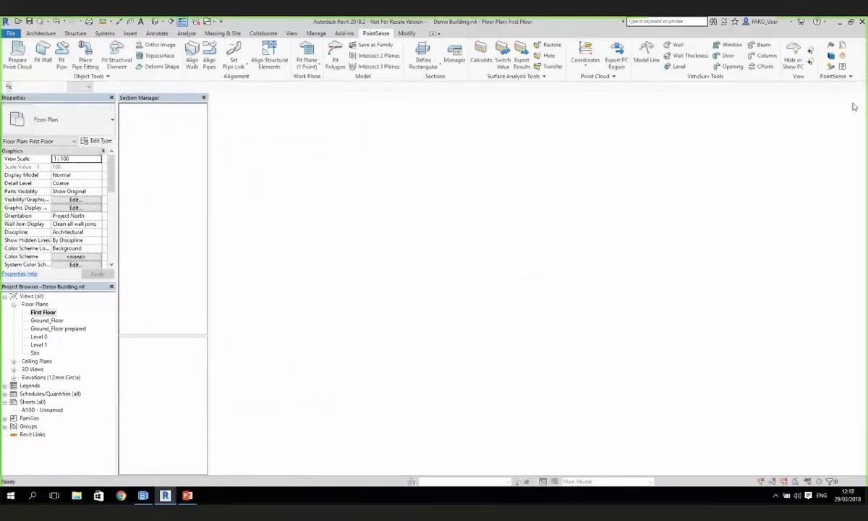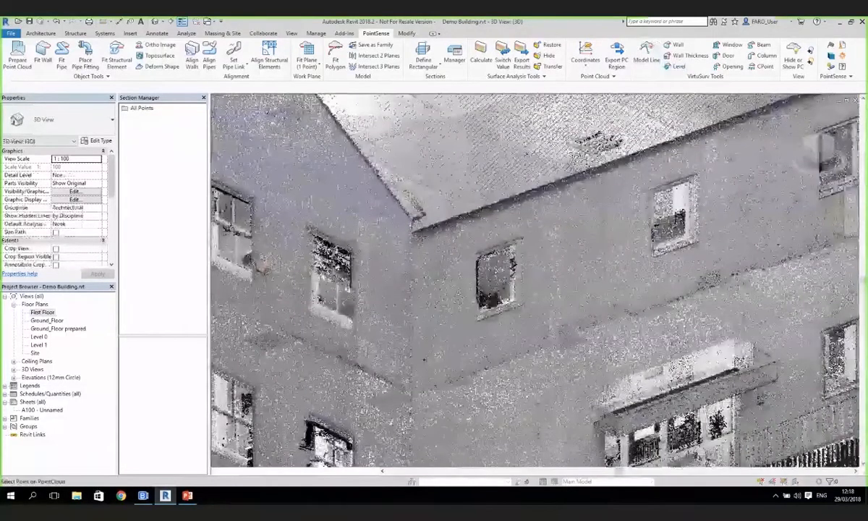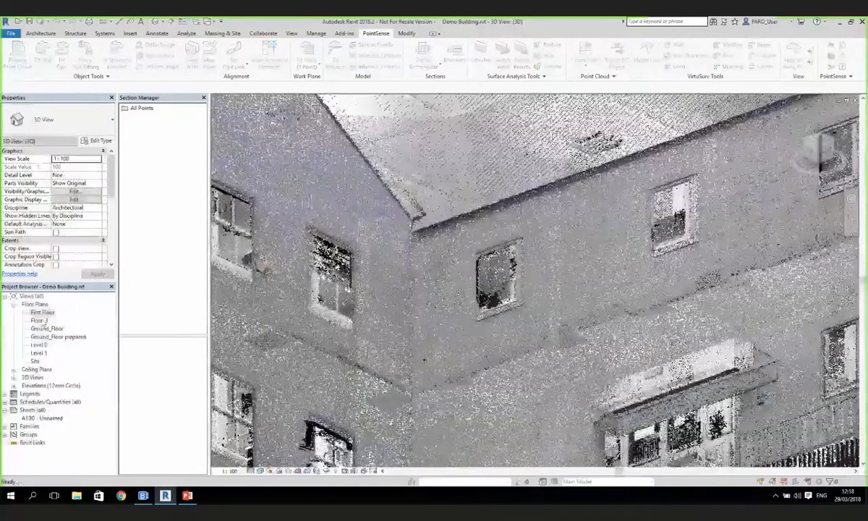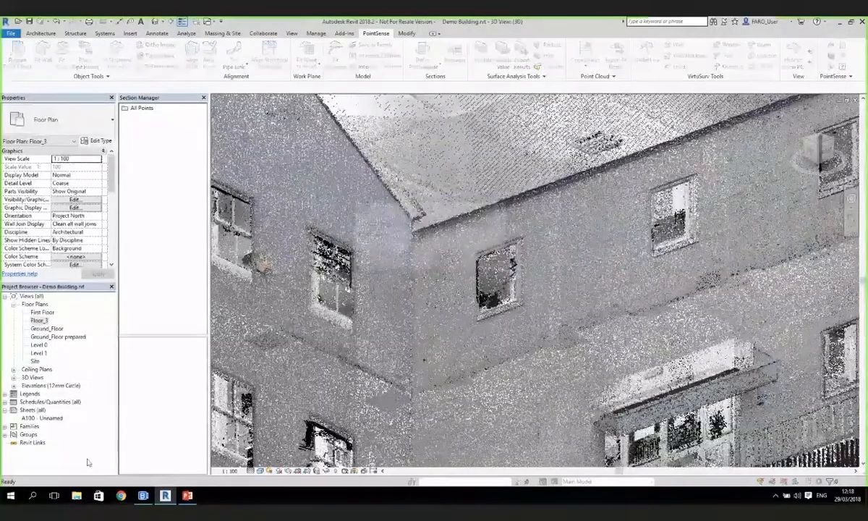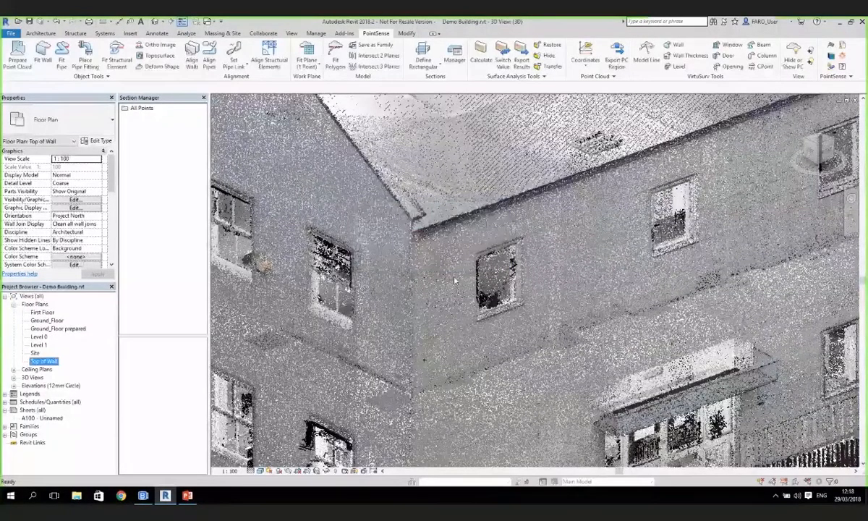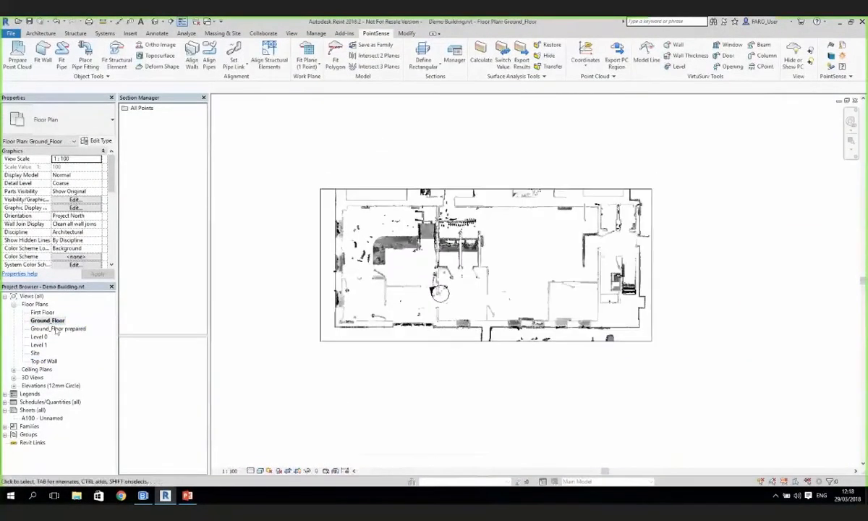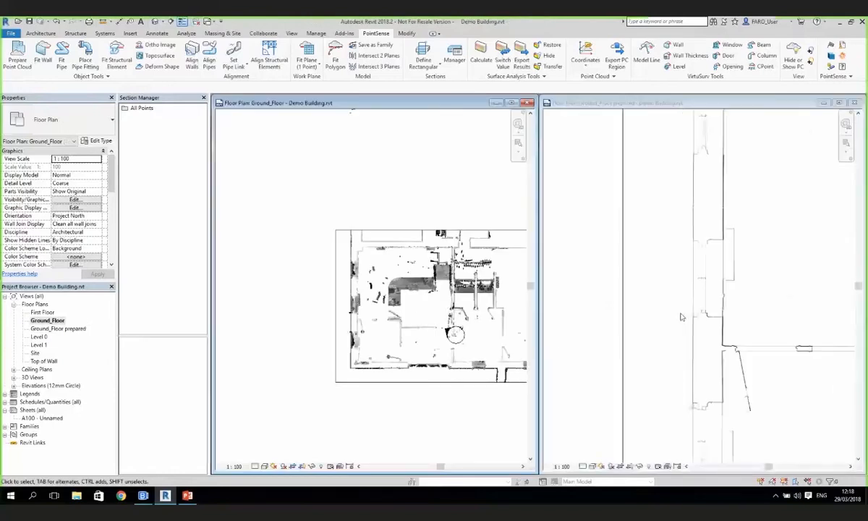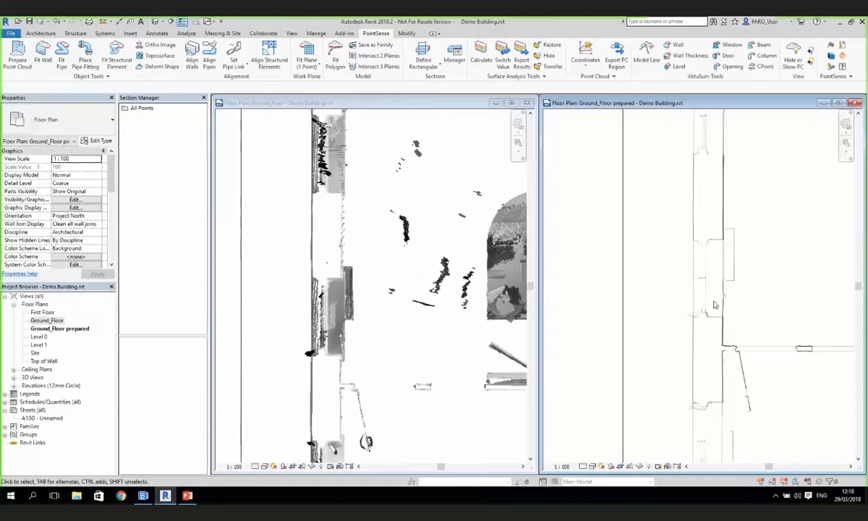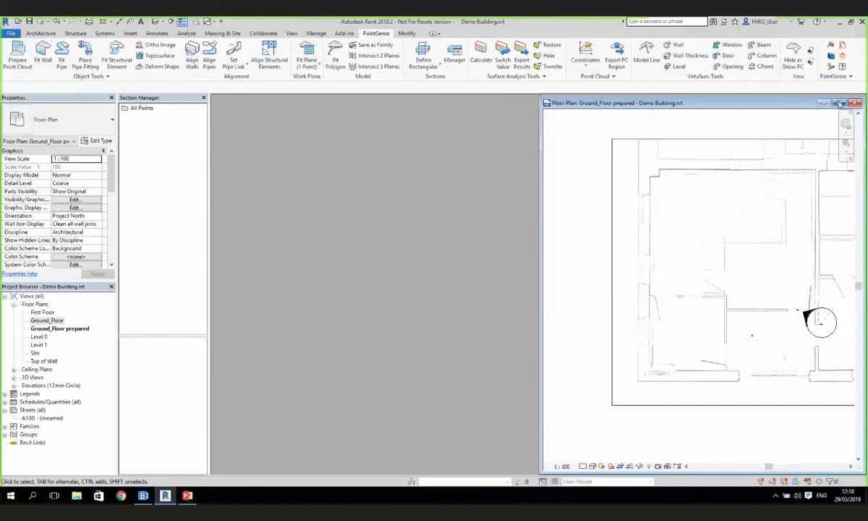Let's just shut that view down. So back in the 3D view, I'm going to make a quick level at the top of this wall. We'll call this one top of wall, because that's obviously the level we're going to model to. You can see here I've got ground floor, but I've also got ground floor prepared. So I've prepared this full ground floor view. If we want to, we can tile those together so we can have a look at the difference. So here's our tiled view, here's our full size prepared view. What we're going to do is work with this prepared view on the right hand side.